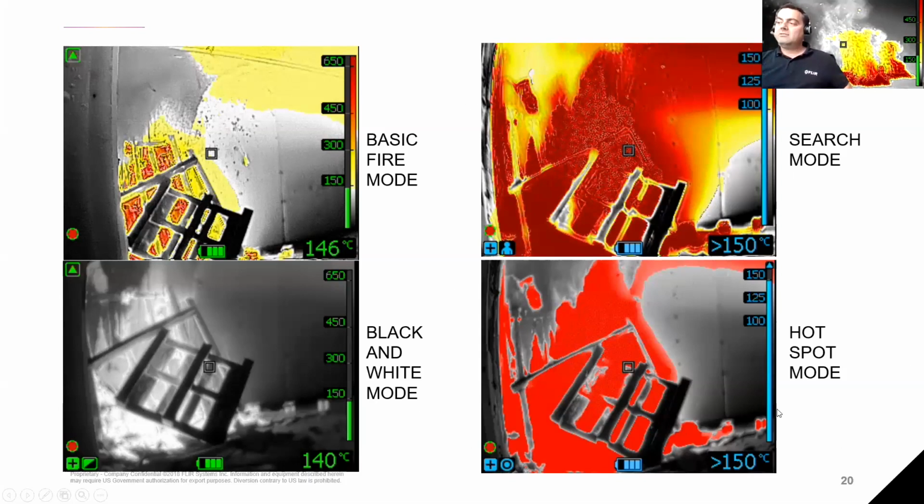Versus on the right-hand side, there are two modes that don't help me in that situation at all, because I will just see red all over. I'm not even able to detect the real temperatures that we see here, because we are in the person search mode here, but I'm looking at a fire. And what happens is the thermal imaging camera, if you look on the left-hand side here, you'll see those triangles facing upwards.